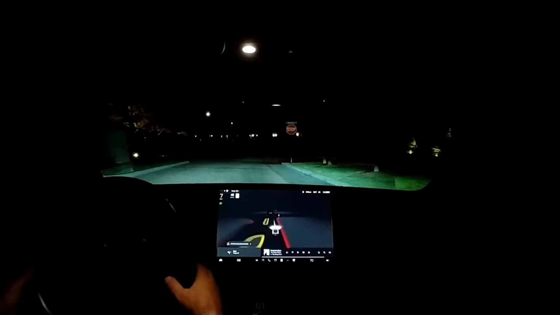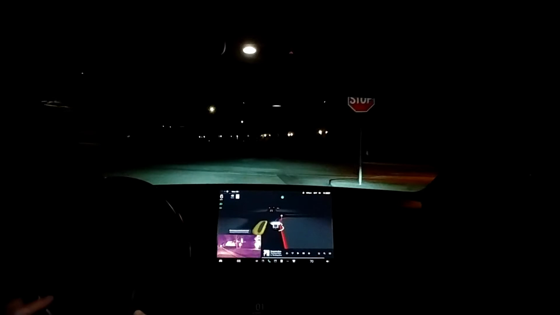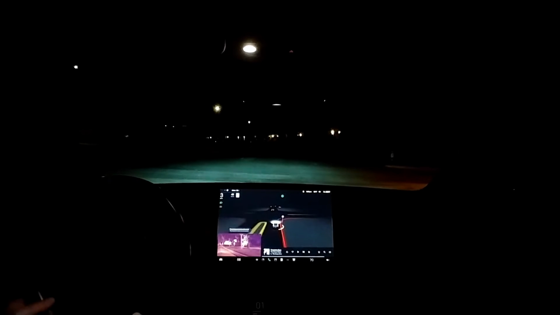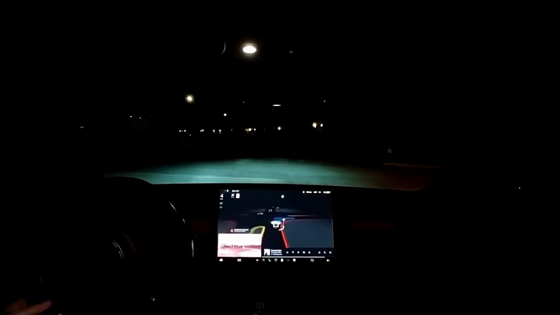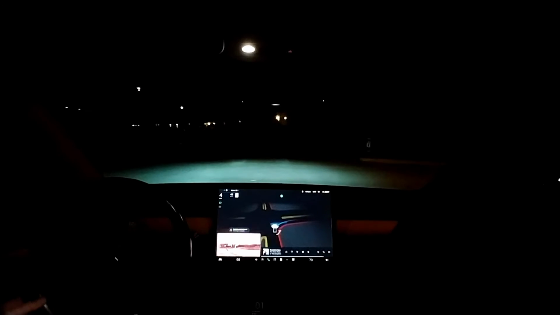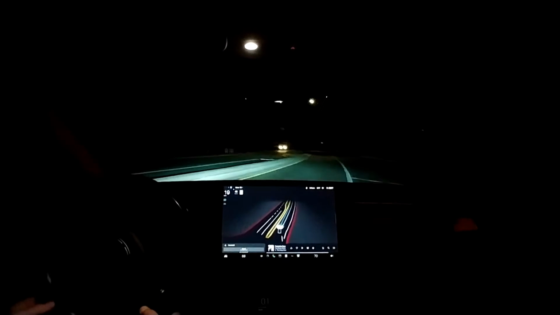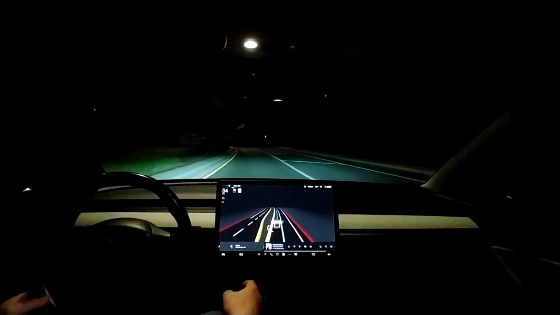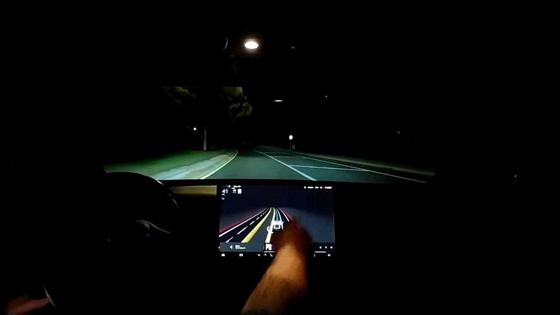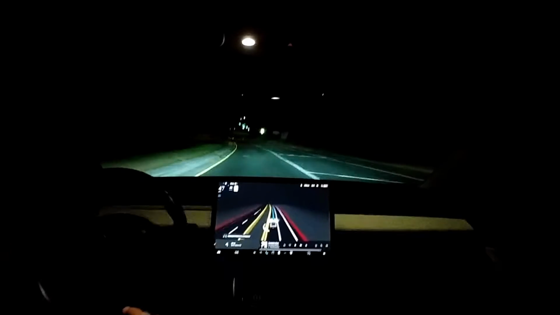So this is just a whole new experiment for me to see how well FSD performs in the evening in the same area I was driving earlier in the day. It did great. Okay, it's observing the lane correctly. That's wonderful. What looks to be a lane over here on the right is actually lined off and not a lane.